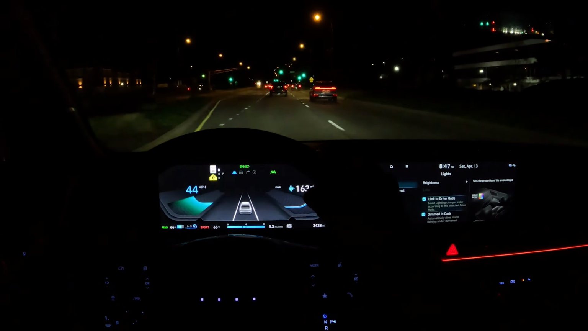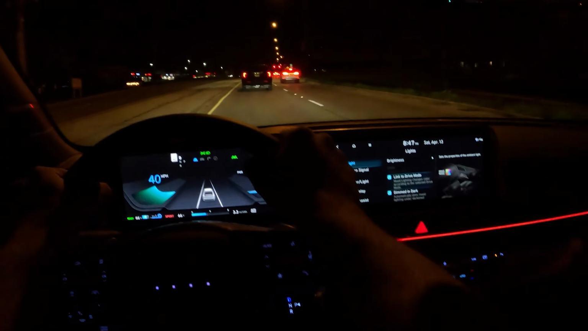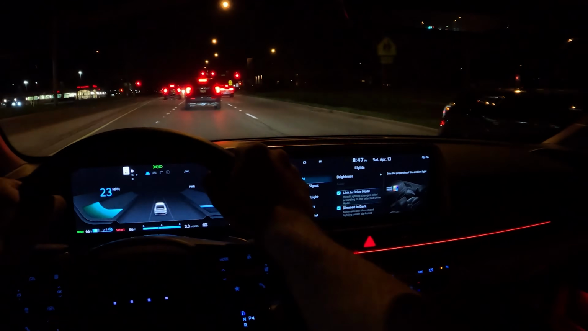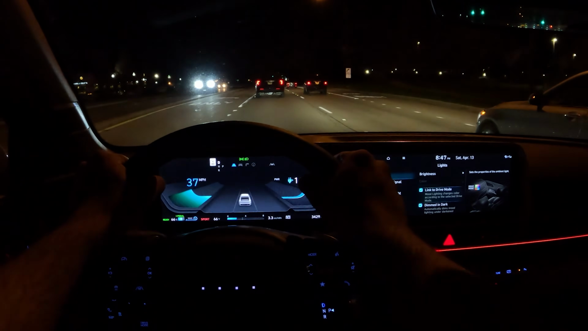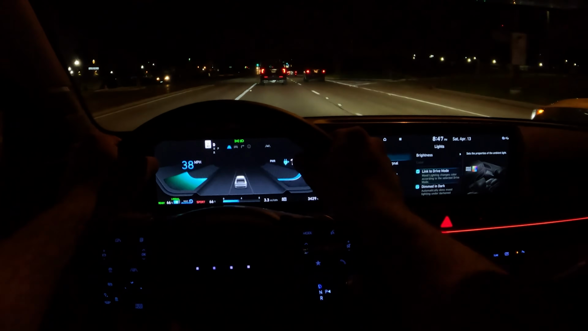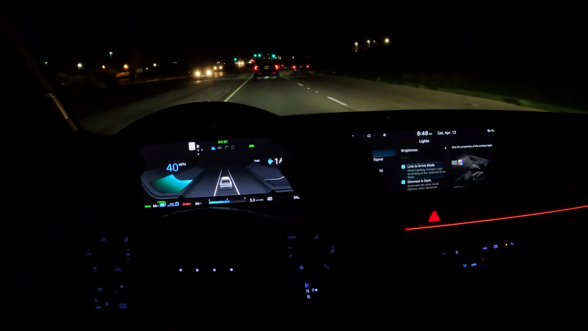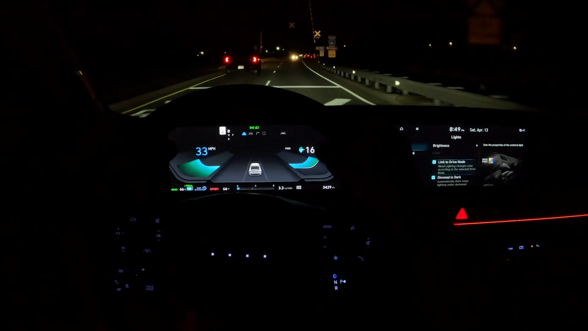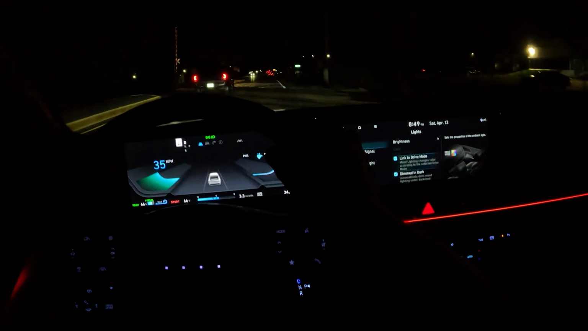So what do you guys think about this ambient lighting feature? Is it something that you'd like to start seeing in more and more cars? I mean, it's one of those things that you got to really be here to experience, to appreciate. It absolutely looks stunning in person. Alright, I'm going to pull over here in a second and jump in the back seats. I want to show you guys what the back seats look like as well.